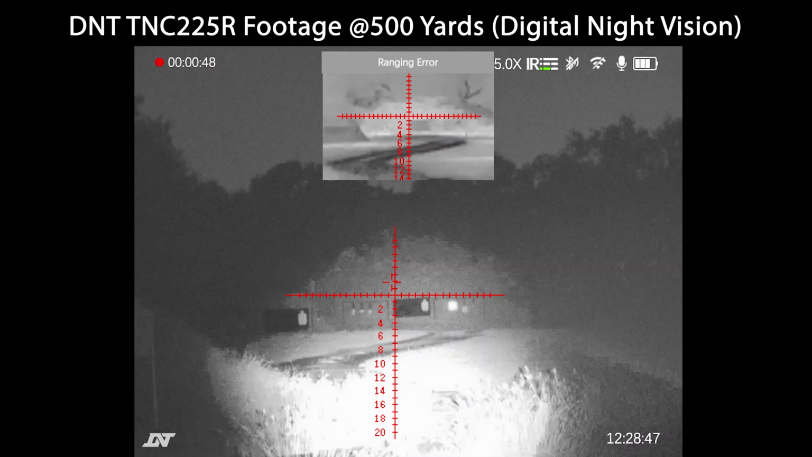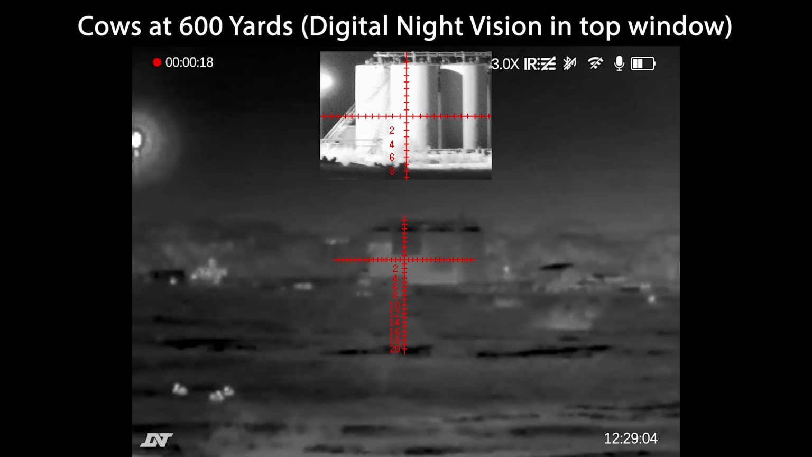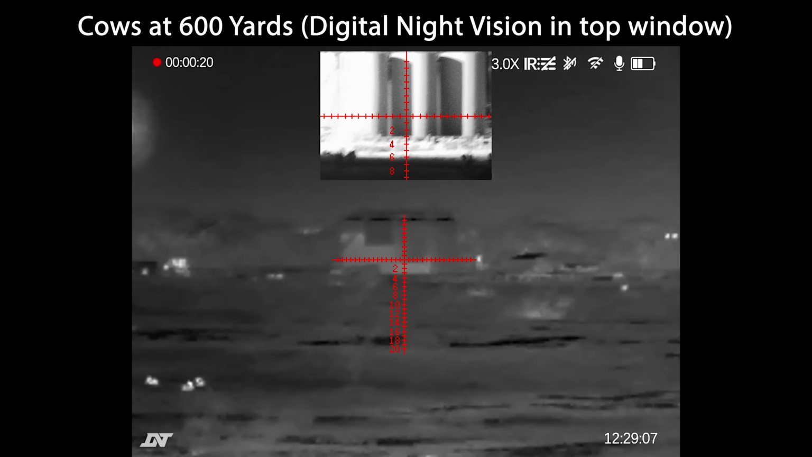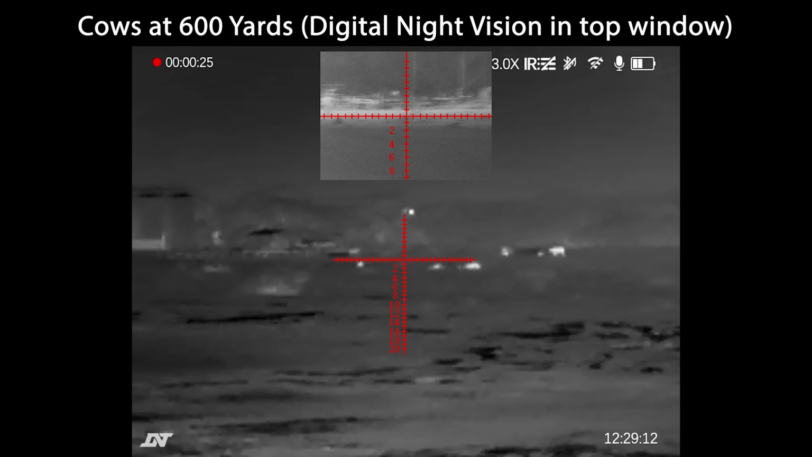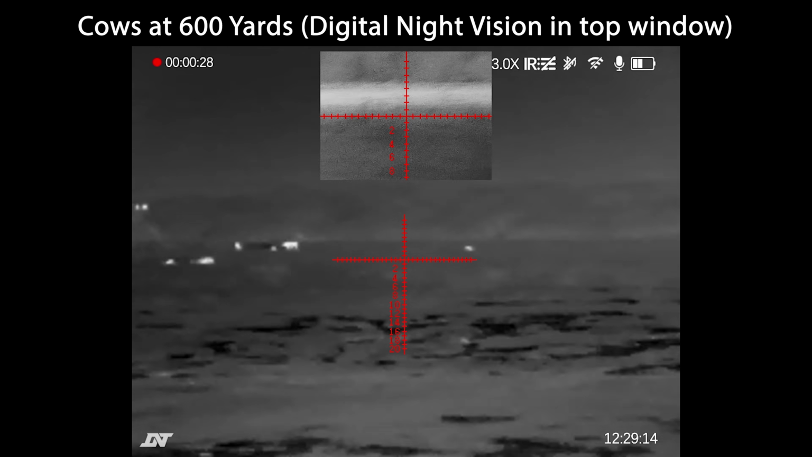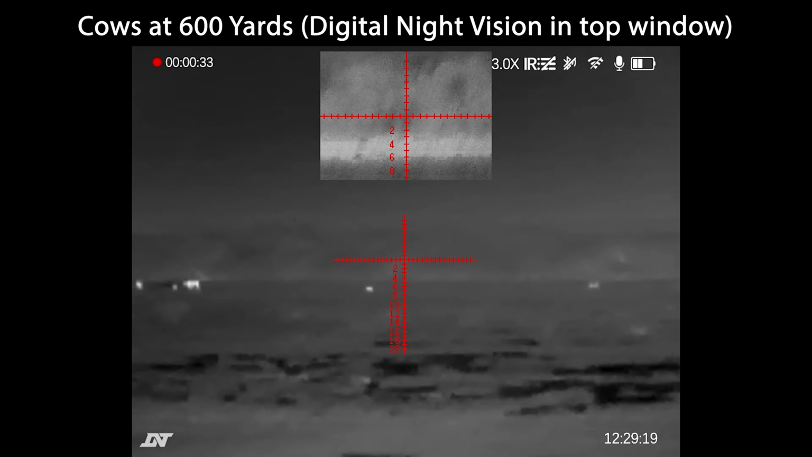The good news is that the ThermNight has a built-in IR illuminator. A lot of times people associate how good their optic is just based on the optic. In my opinion, yes, the sensor of digital night vision optics is important, but it's closely correlated to the actual performance of the IR illumination tool you're planning to use. So if you use a really low-end one, your experience is not going to be nearly as good as if you use a higher end illuminator. So admittedly, when I took this thing out at night for the first time, I brought some expensive aftermarket IR illuminators thinking I would need them to get the most out of this.